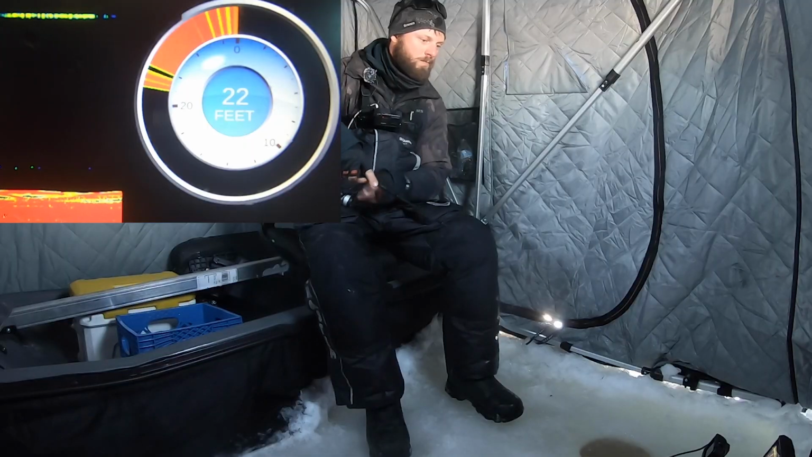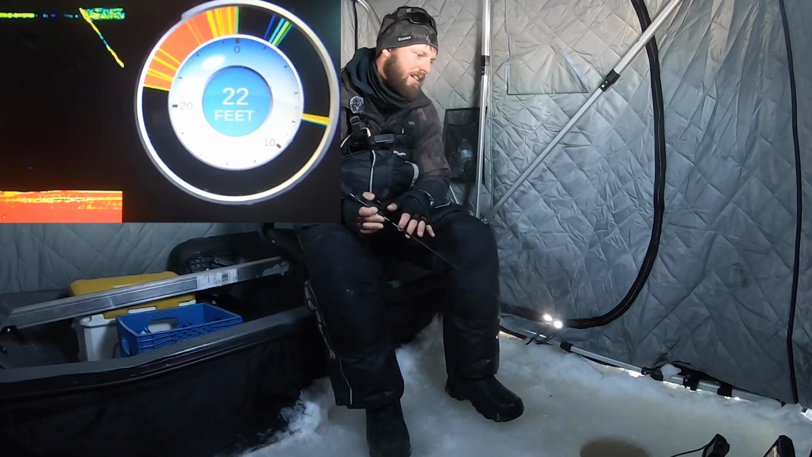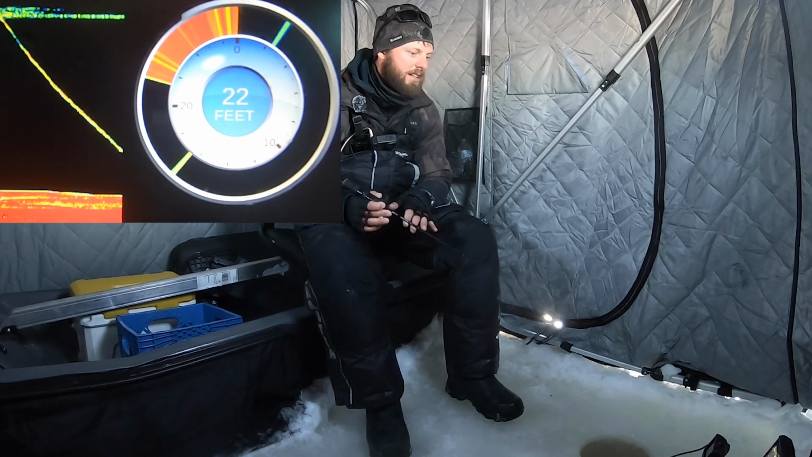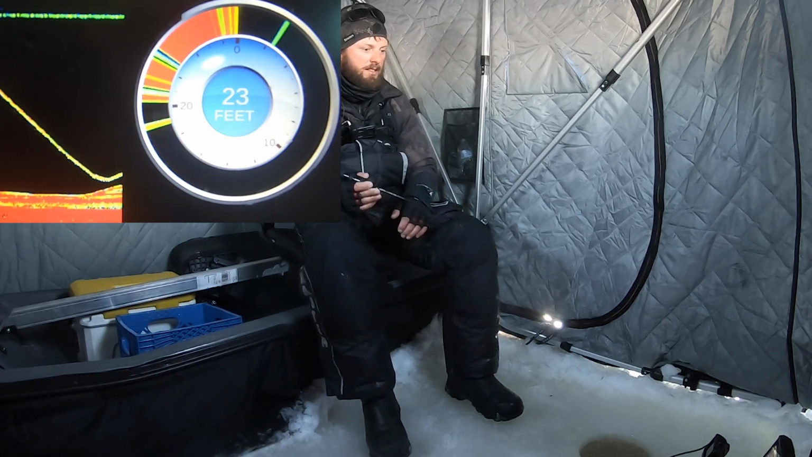All right, we're going down. Got some halfway decent marks down there, kind of right off the bottom. Just kind of looks like a mass of about 3, 4, 5 fish maybe. And when we start getting down to them, they should start coming up here. Like about like this right here. Here we go.